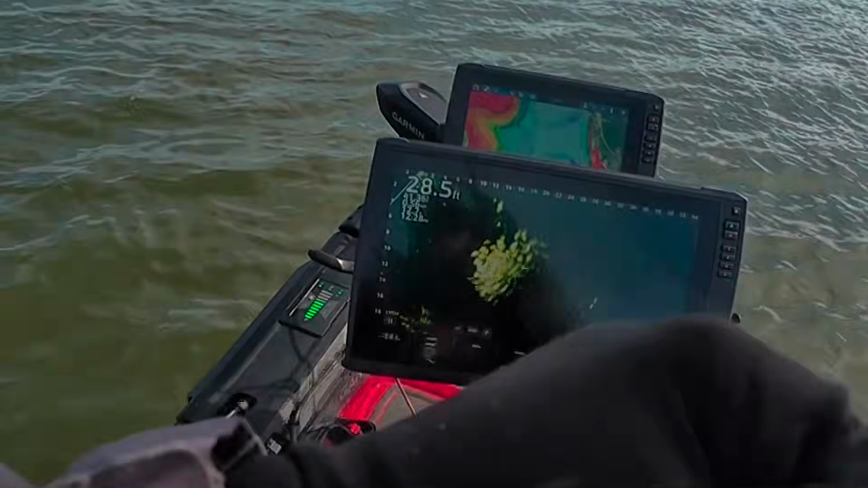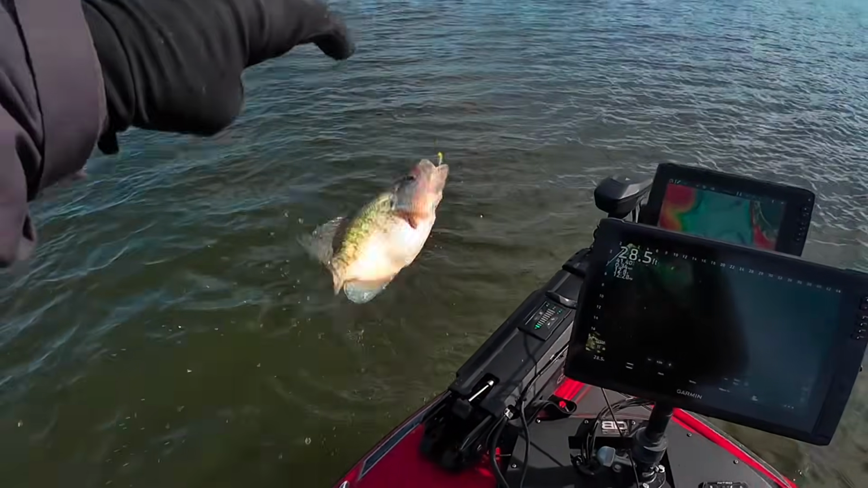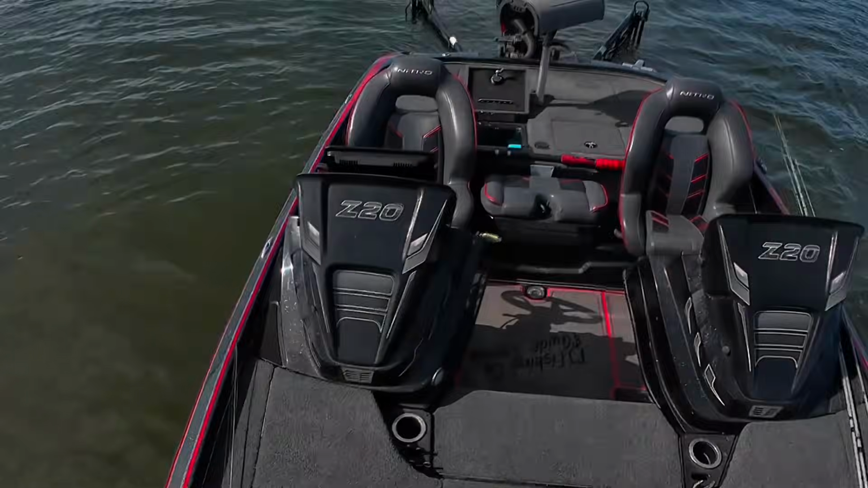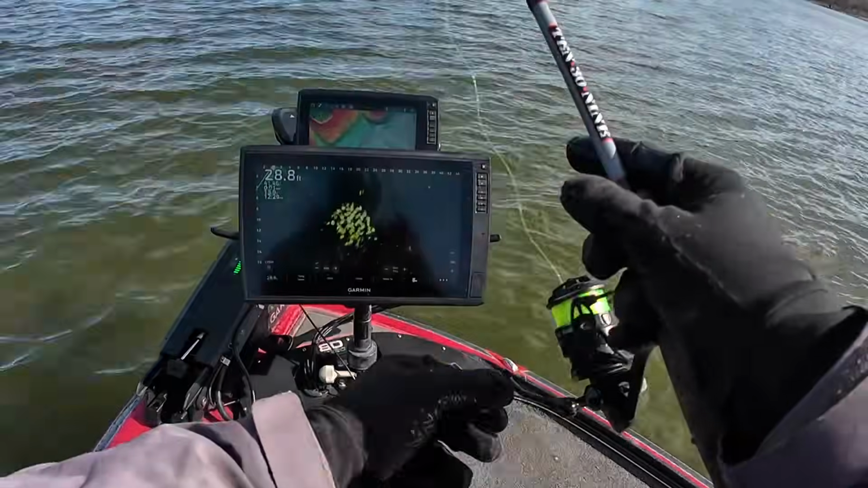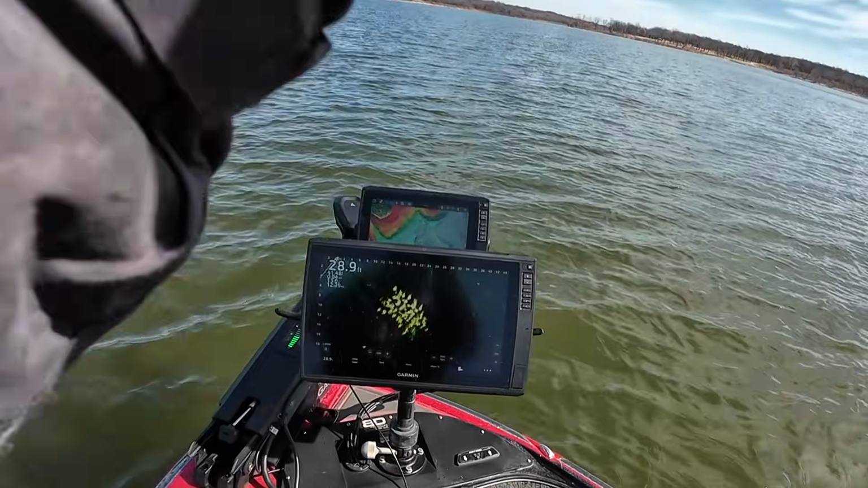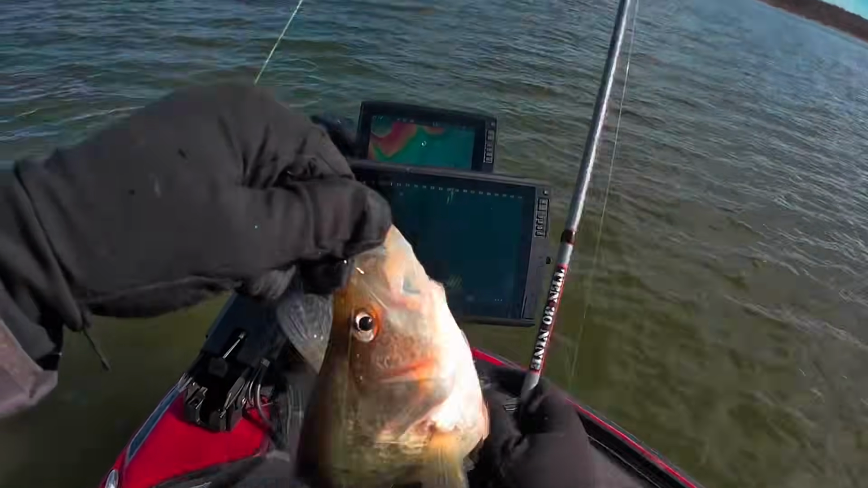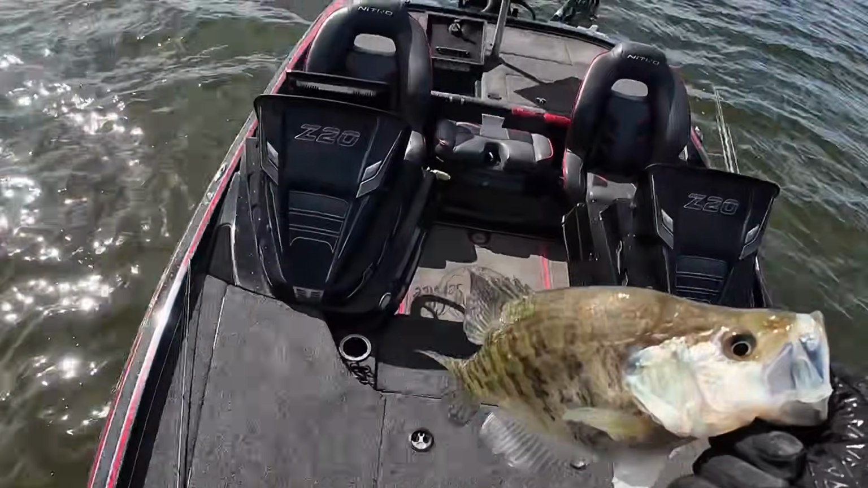There's a fish. I never even saw my jig, but I was in the middle of them. Feels decent. Yeah, buddy. On the hair jig. About a 12 and a half incher. There we go. Slow it down. Bingo. There's one. Another decent fish. They're in there. You just gotta weed them out. On the snacky. So they're starting to eat bigger baits now, thankfully.